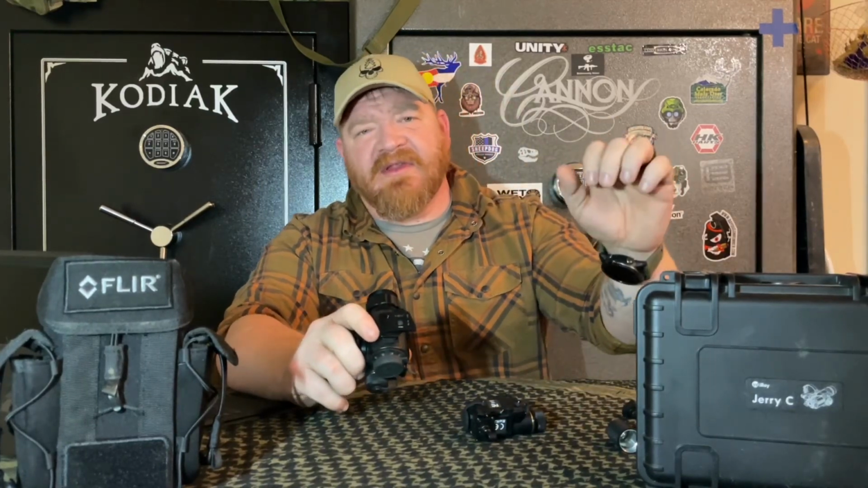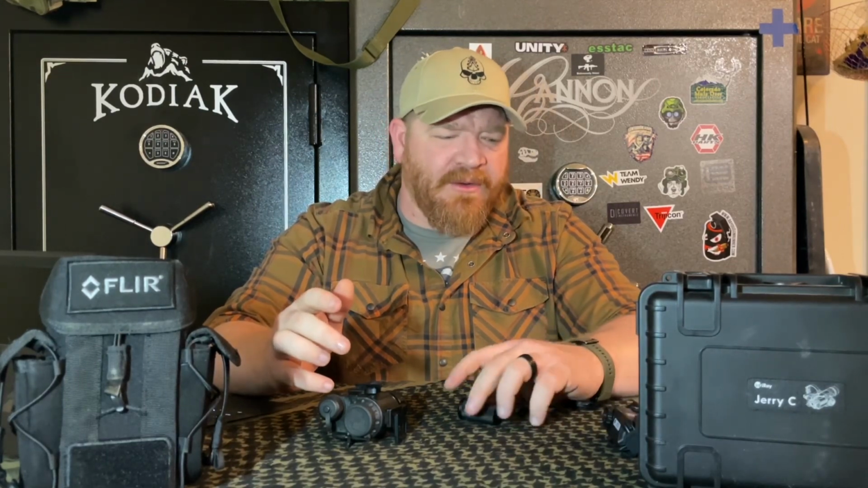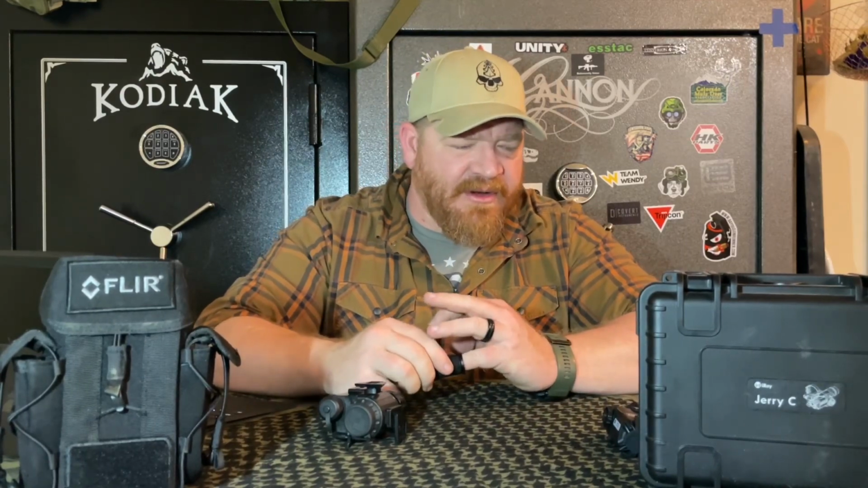It does a little bit better job of indicating that vehicle heat signature, but not until it gets to about 300 yards and closer. With the Jerry C, it's really hard to see if it's even highlighting the vehicle out there, because again, the headlights and brake lights are kind of drowning out the thermal signature that you would have cast onto your night vision device.